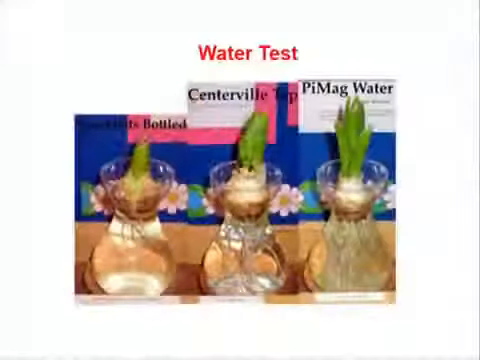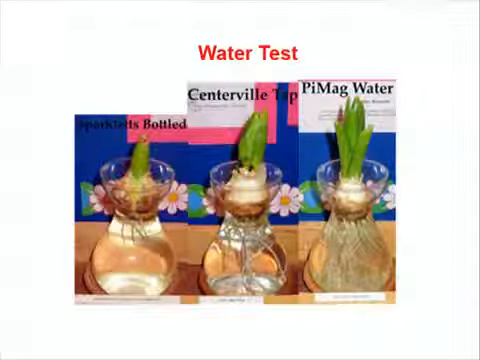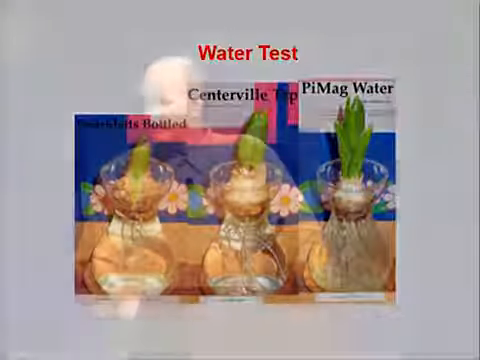And here's the simple proof right here. I think this might have even been somebody in grade 7 that took 3 plant bulbs, and here's bottled water, here's tap water in the middle, and here's pi water on the other side. We're made out of water. Which one would you pick? When you guys are out here looking at these books, pi water has produced 100% more yield than a naturally disease-resistant crop.